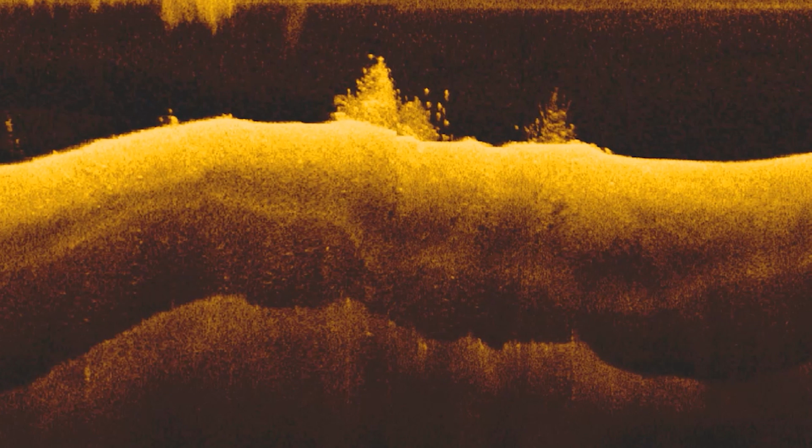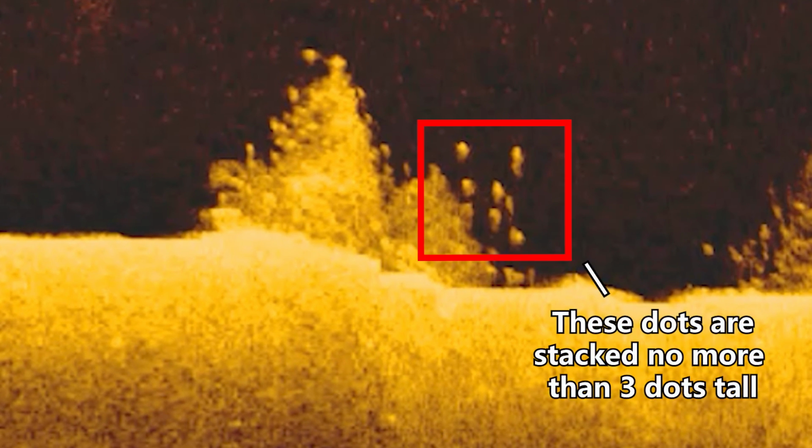And the way that you can identify bass in brush piles is by looking for small dots that are to the right or to the left or above the brush pile. And you'll know that these dots are bass as opposed to other species because these dots will only be stacked 2 to 4 dots tall, and they'll be spread out more horizontally than vertically.